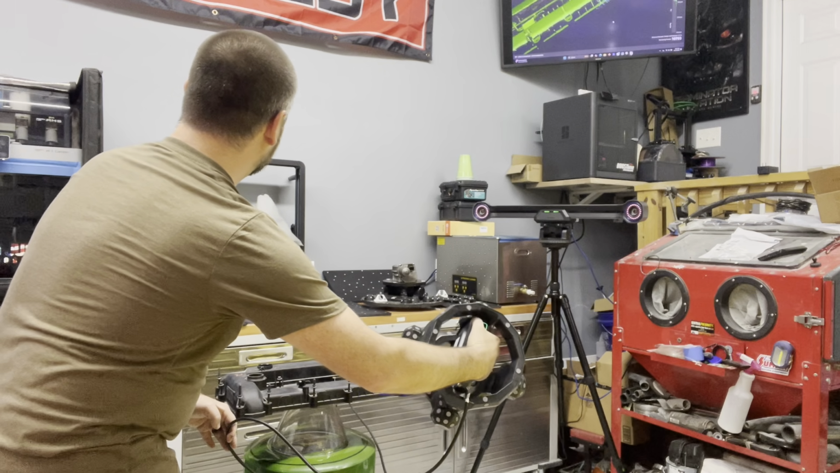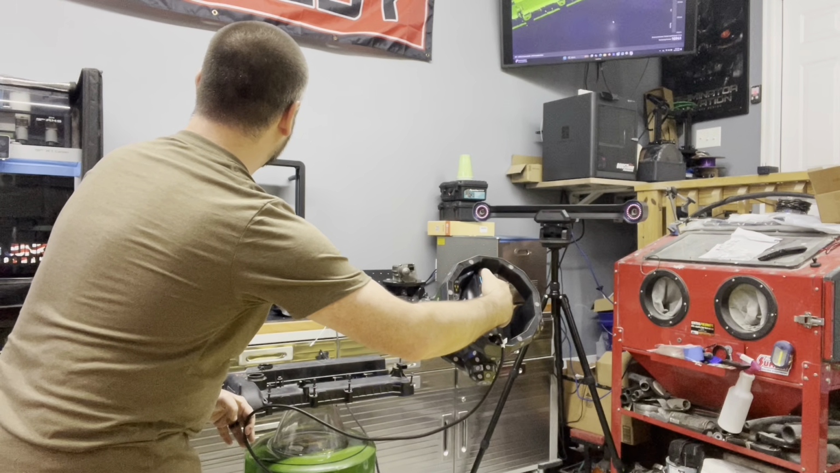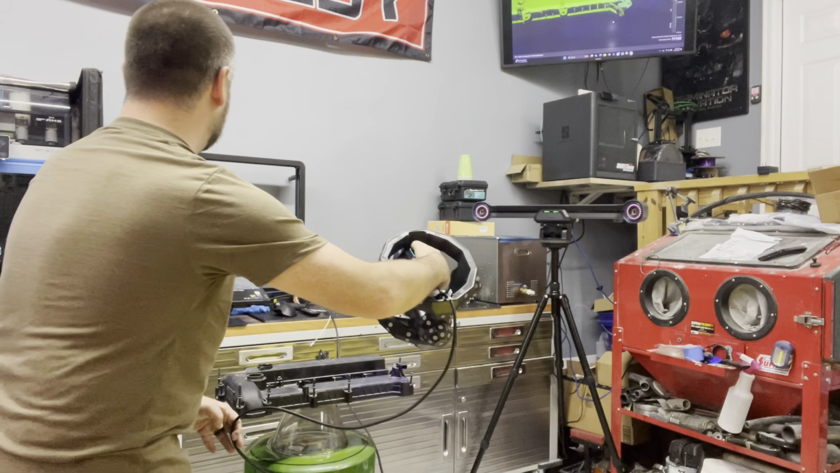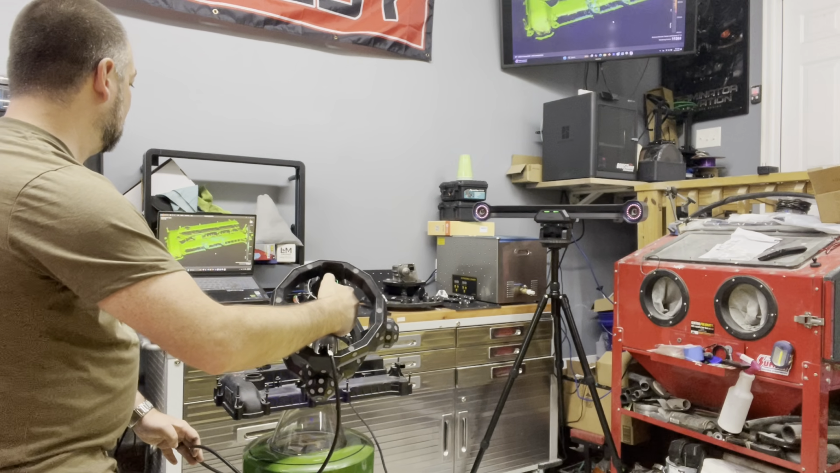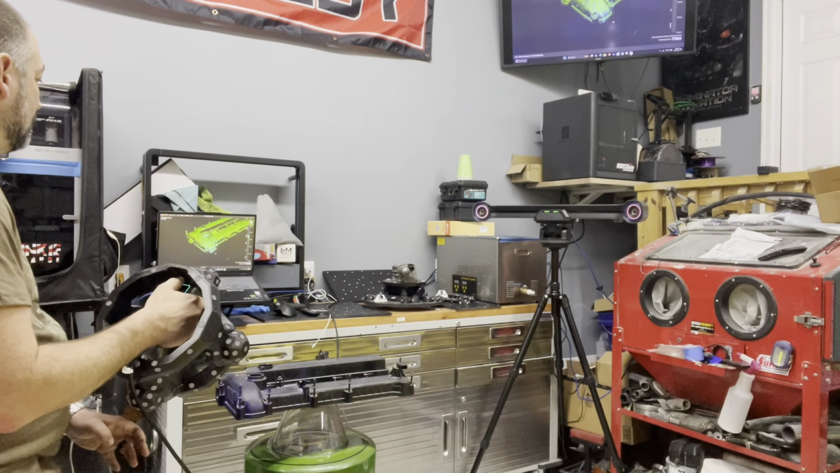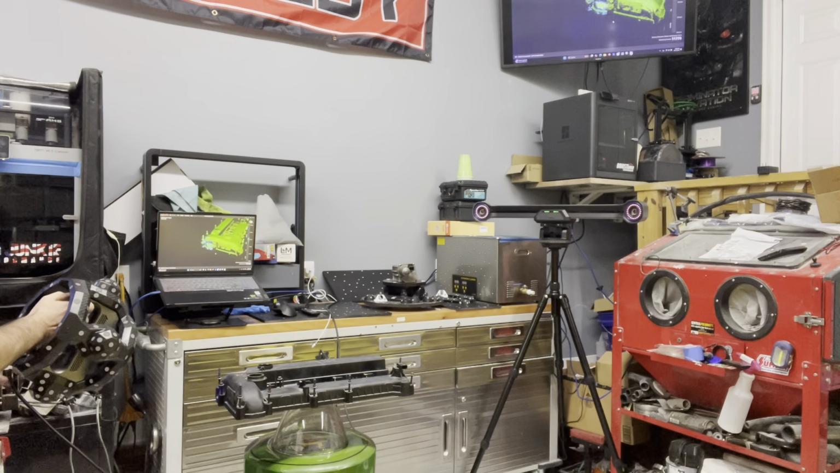So here's the benefit of having the Tracket. See, I'm off the frame. It's still seeing the scanner. And I can come over here and get the side. And it still sees the scanner.